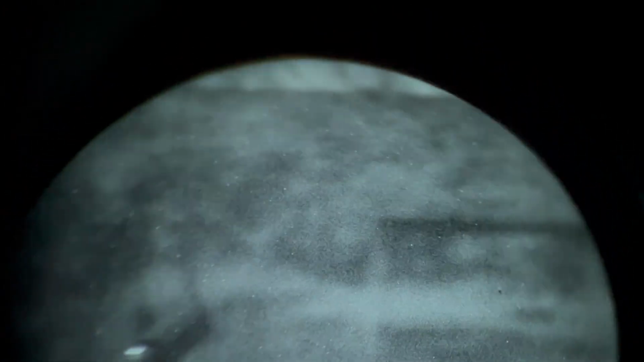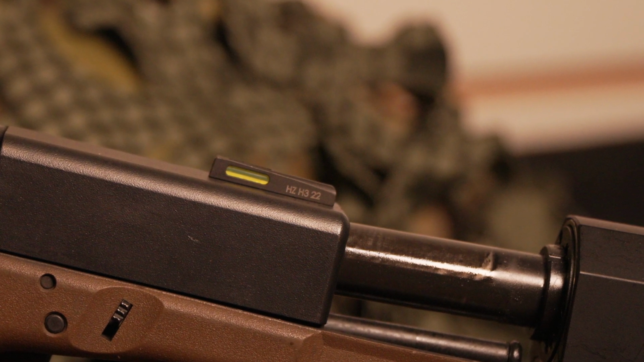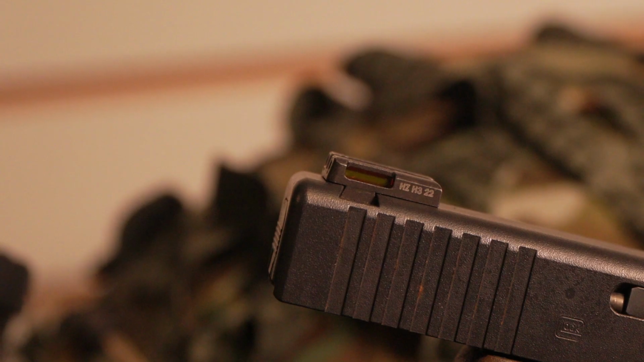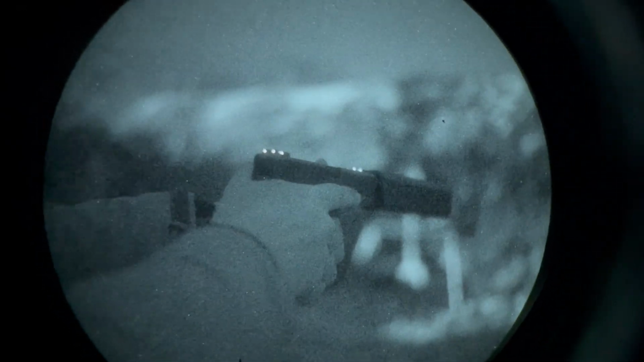Now, what's really cool about these H3 Lightwave Hi Viz sights is that not only do they have tritium, which glows continuously all the time, it's radioactive material that glows, but they also have windows cut out in the sides and on the top that pull light into a fiber optic that allows them to really pop in sunlight, daylight, other light situations where you don't actually see the tritium.